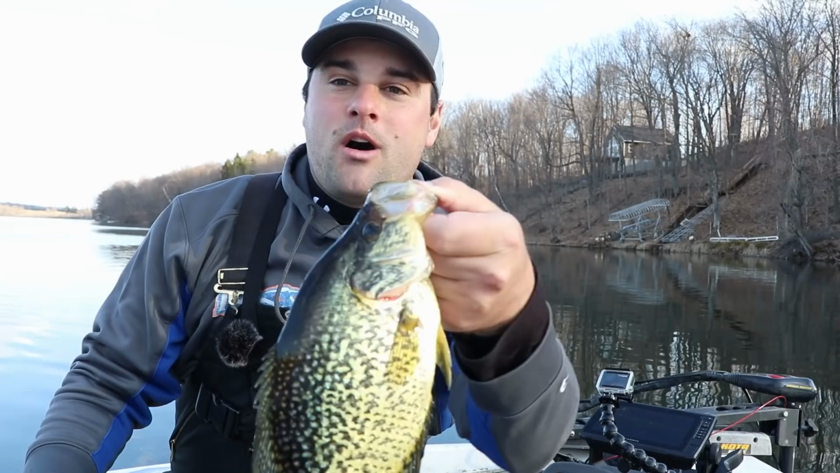So if you're looking for a sonar unit, at a bare minimum, make sure they have side imaging. It doesn't need to be a 12-inch screen. If it's only a 5-inch screen, that's fine, but that side imaging is so key to finding these schooled up fish in deep water like this.